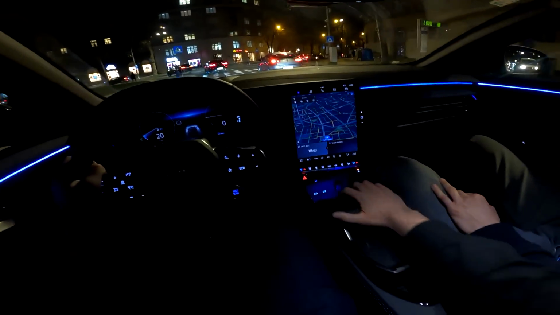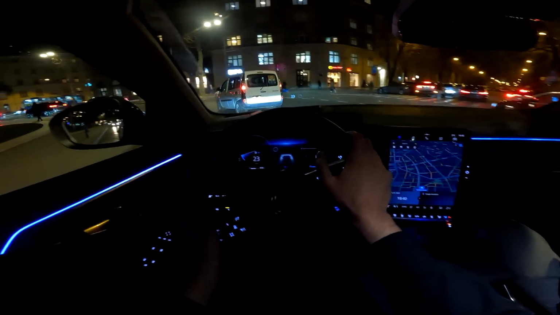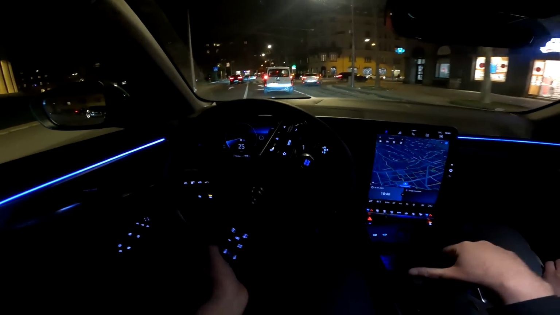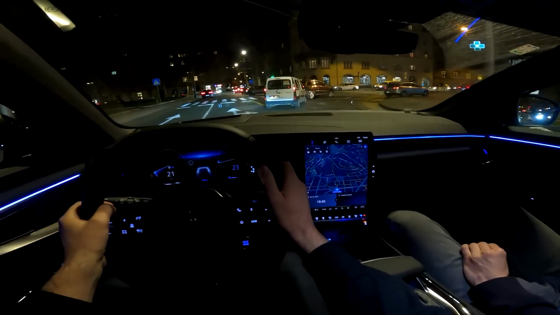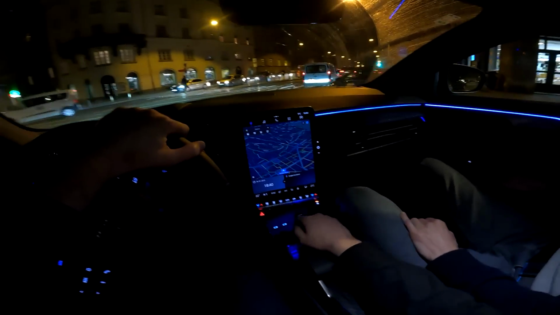The layout here, so you see this, you can move this middle section, and Renault is very proud of this sound, like you're adjusting your watch. You also get 2 USB-C ports, 12-volt power supply.